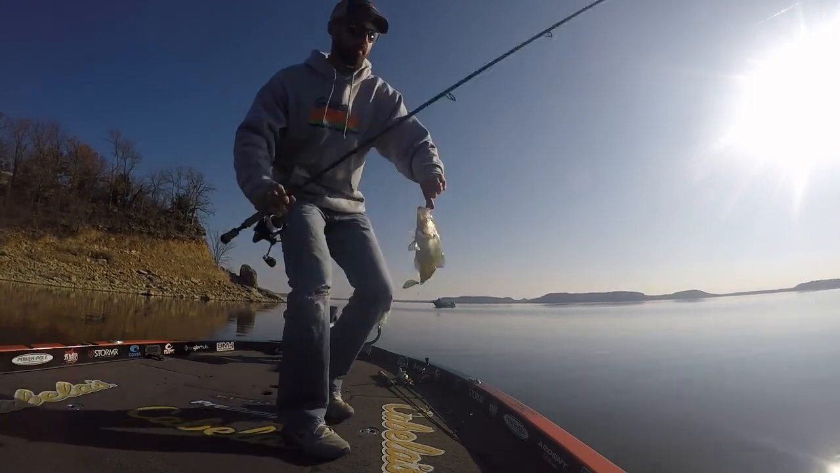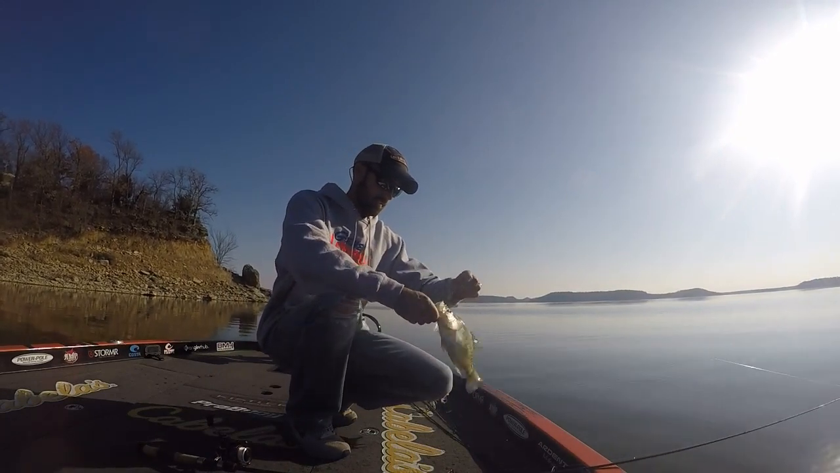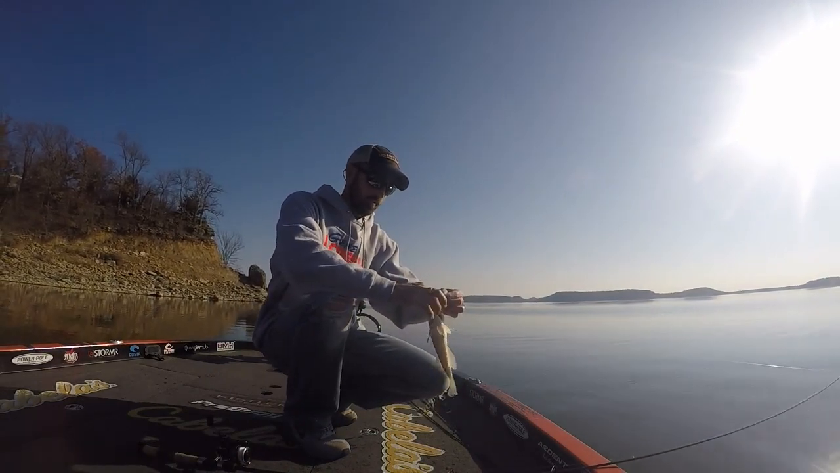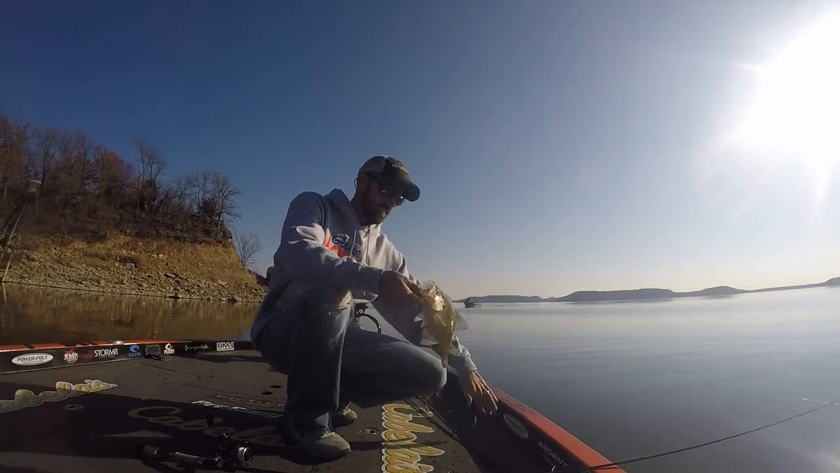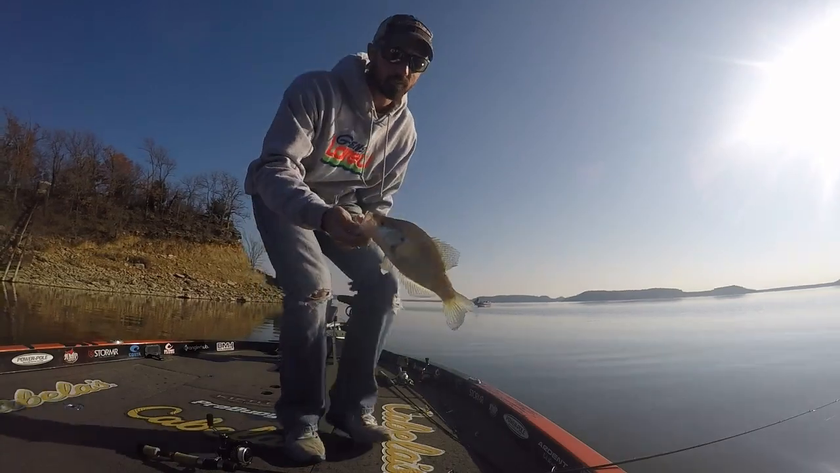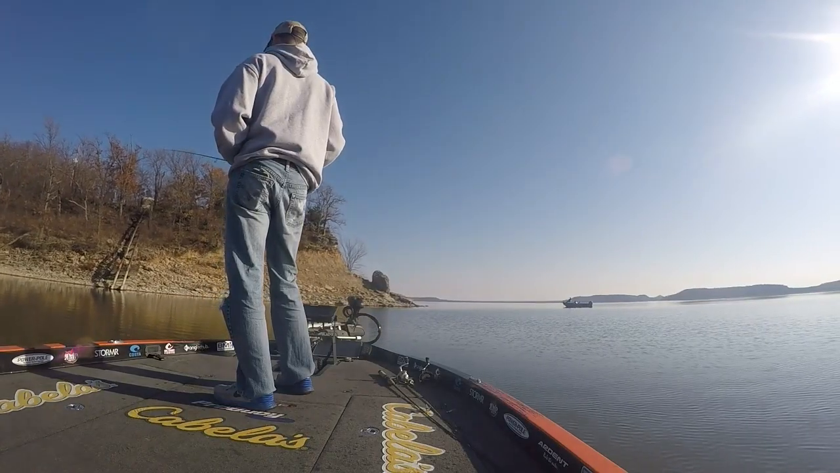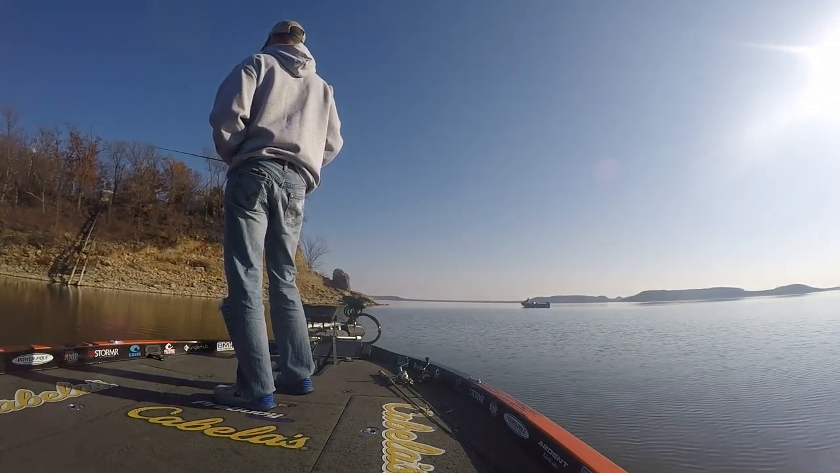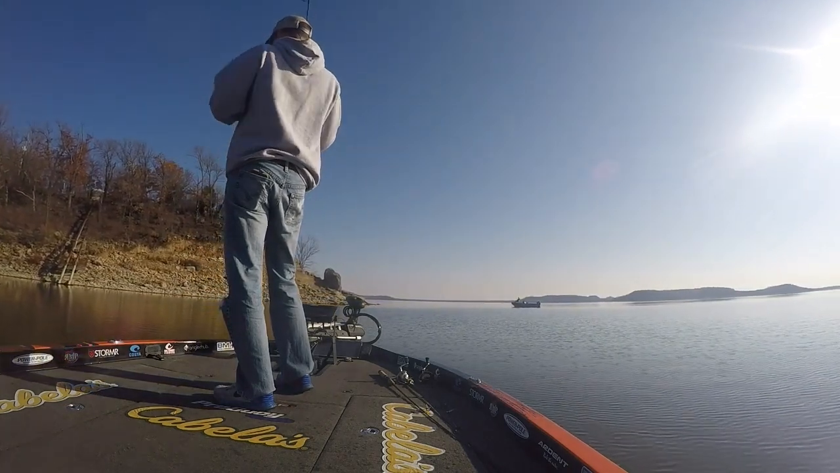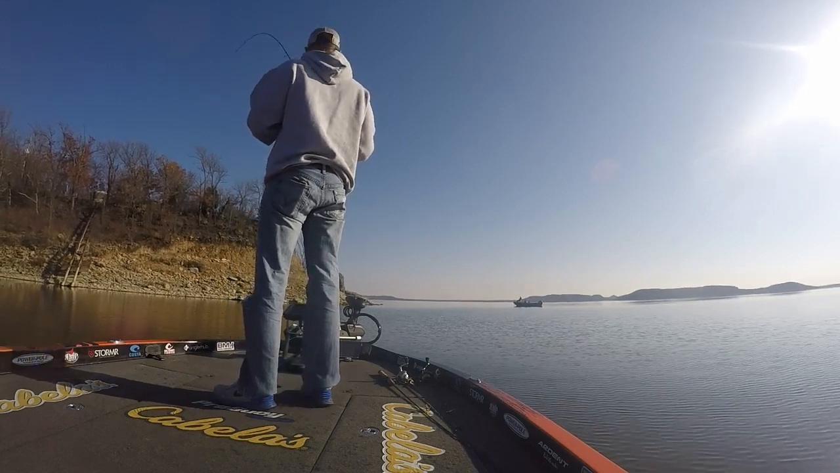Oh yeah. That one keeps. So we had to pull out of here a little deeper. Fish ain't on there no more? No. Pull out here a little deeper and we found him again. Pretty hard too.